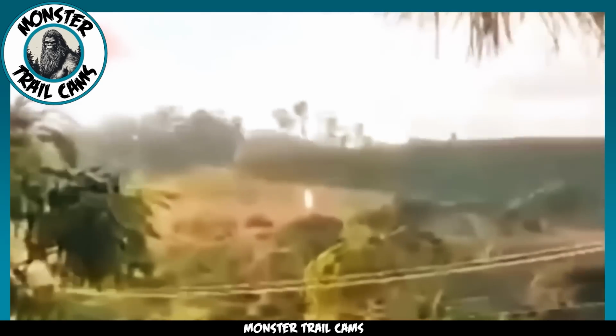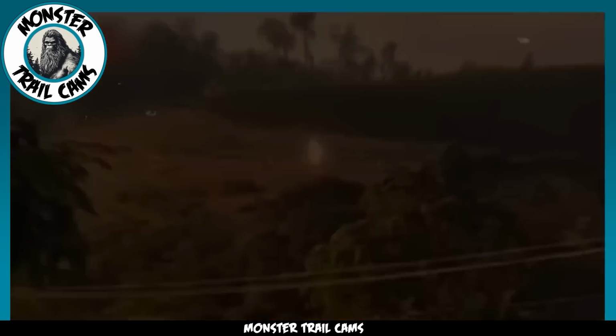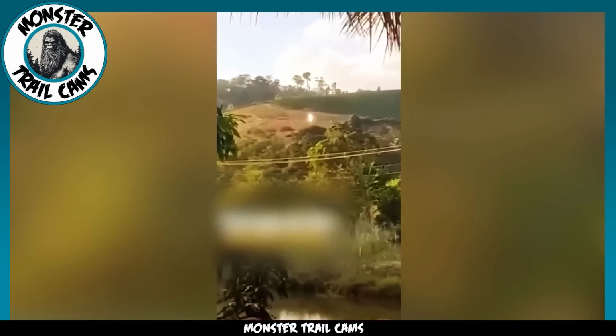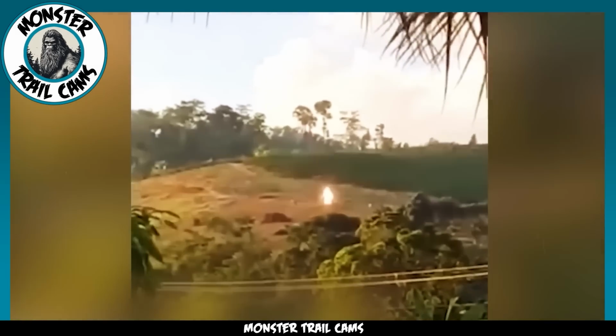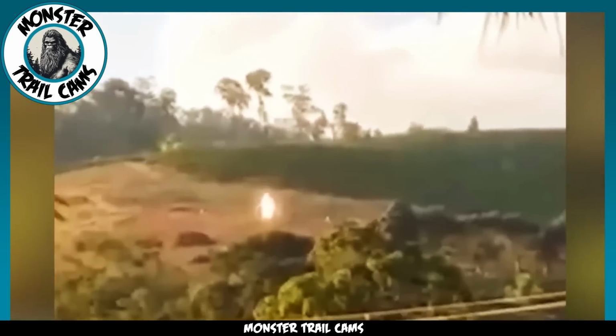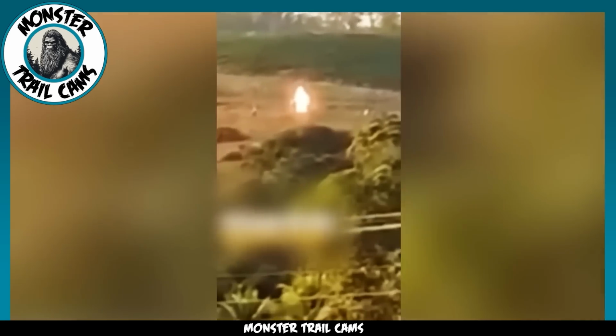Let me take you to a little town in Argentina. Here in a rural field, we have something totally unexplainable. You can see it clear as day in the center of the screen. But what it is is anyone's guess. What we can tell from the footage is that it appears to be a humanoid being of some sort. You can see the outline of a head, torso, arms, and legs. We can't see any discernible features on its face because its whole body appears to be glowing.